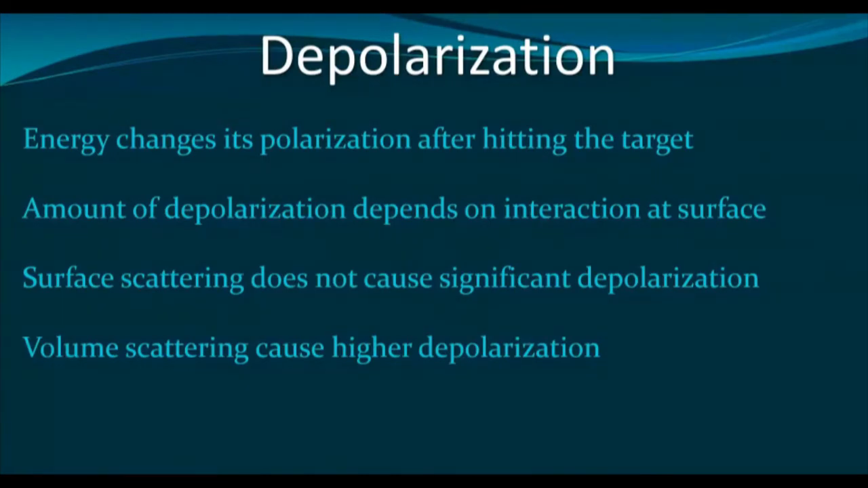Normal scattering and normal Earth surface features do not cause significant depolarization. However, volume scattering causes very high depolarization. What is volume scattering? We don't know at this point of discussion. However, it is a very important thing and definitely we shall discuss it in day 2.